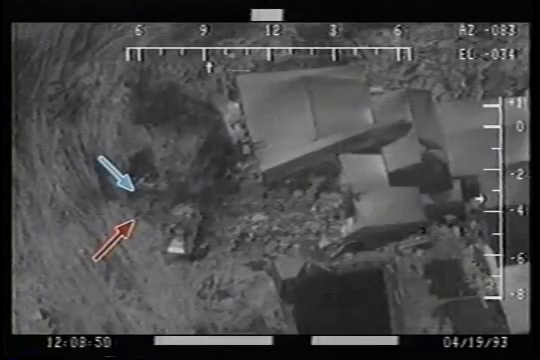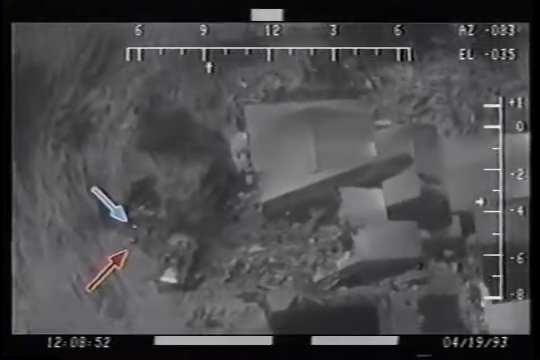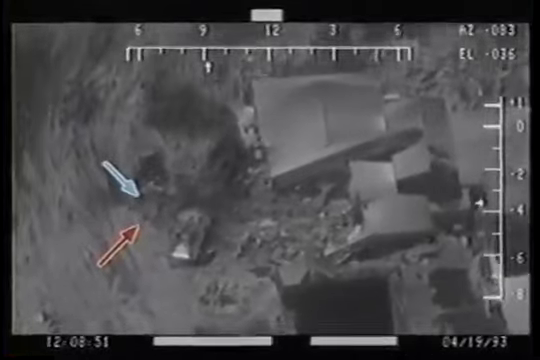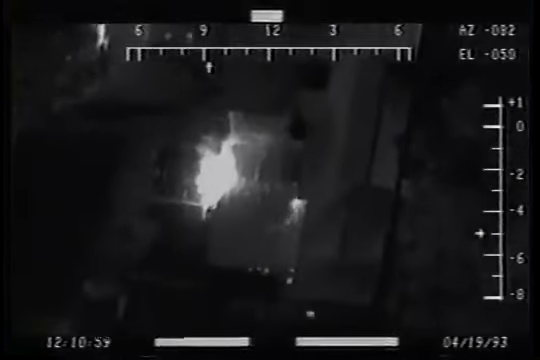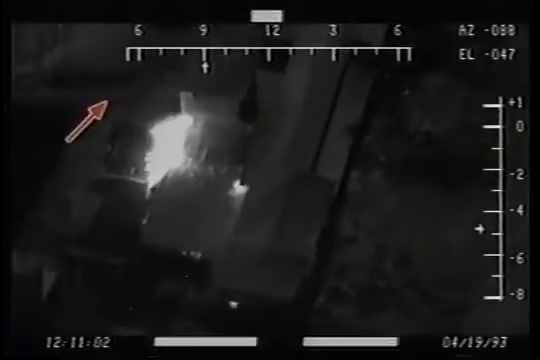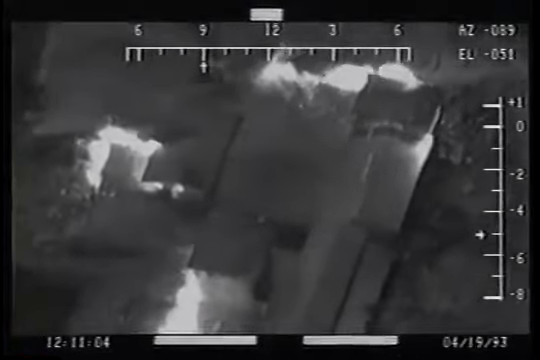For clarity, the blue arrow points at FLIR project test footage. The red arrow points to an image that can only be muzzle flashes, short bursts from automatic weapons. With a high degree of certainty, the FLIR project tests confirm that flashes recorded by FLIR video on April 19th at Mount Carmel are gunfire.